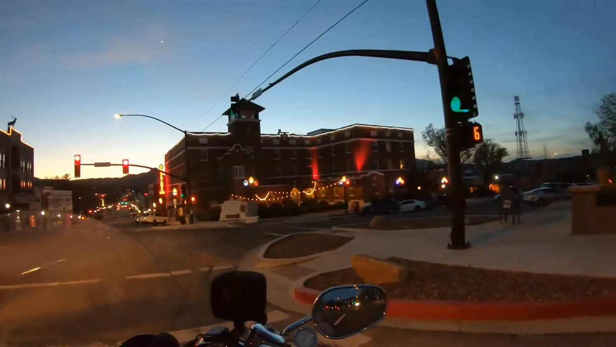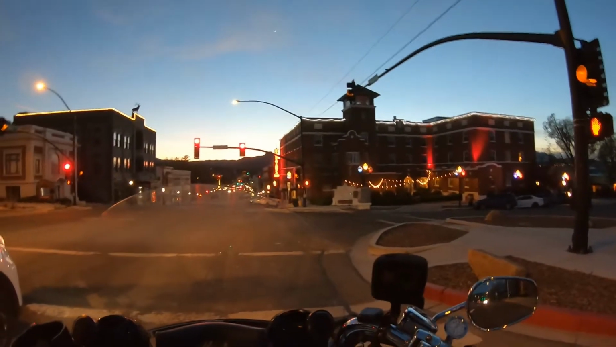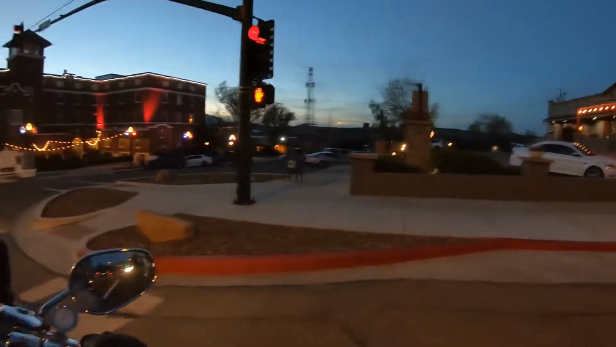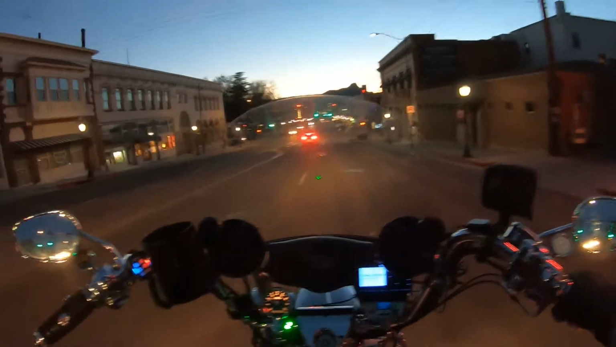I don't see any lights in the... Well, there's one anyway over there. I don't know if they got any guests or not. And there's almost no traffic down here for Saturday night.